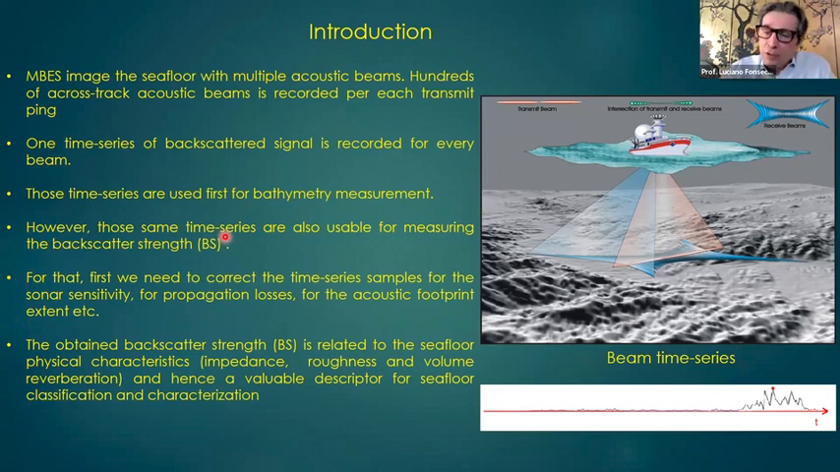But in order to go from the time series to the backscatter strength, we need to correct the backscatter for all the backscatter distortions. Like you could correct for sonar sensitivity, propagation losses, acoustic footprint, geometry, and so on. And once we obtain this backscatter strength, we can try to correlate the backscatter to the seafloor.